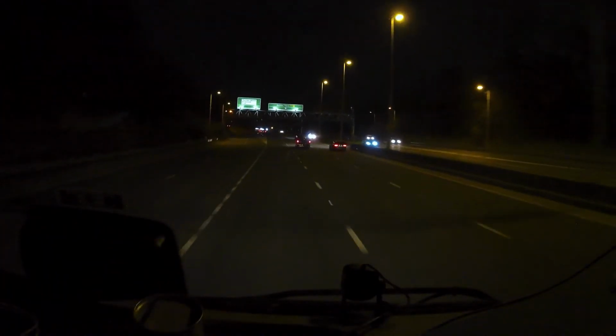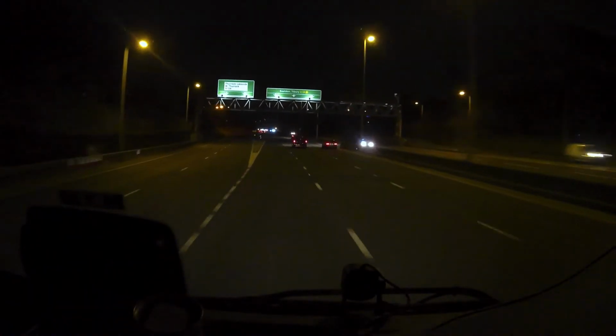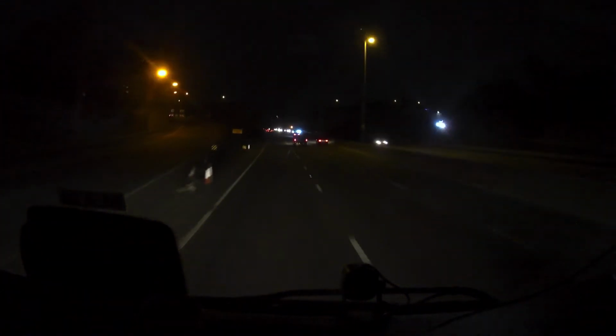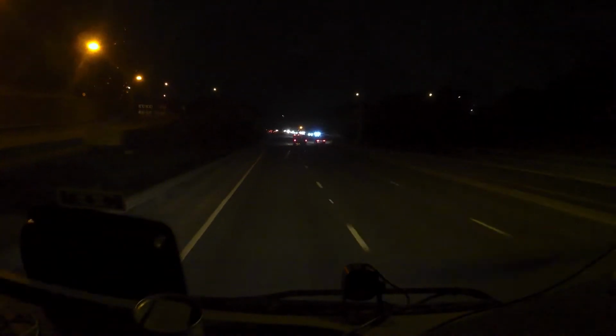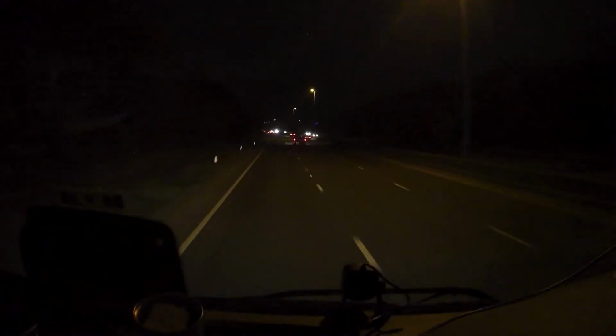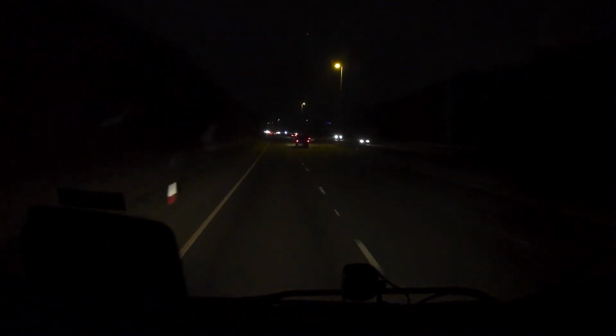We've only got 8 miles to go. Stay with me. You'll see the roadworks down here, which they've been doing for years now. And the trouble is, they don't seem to be getting any further forwards with it. What is that bloke in the van doing?